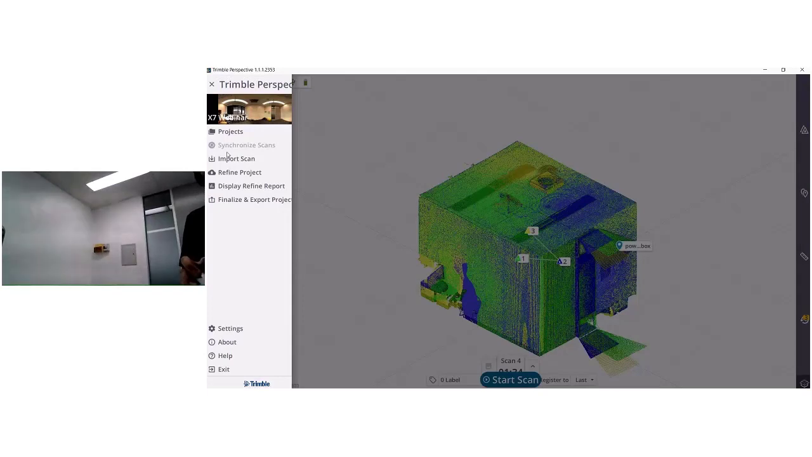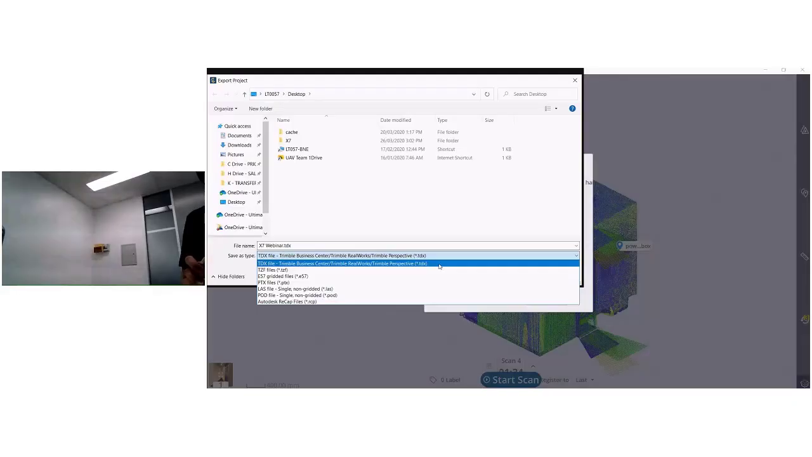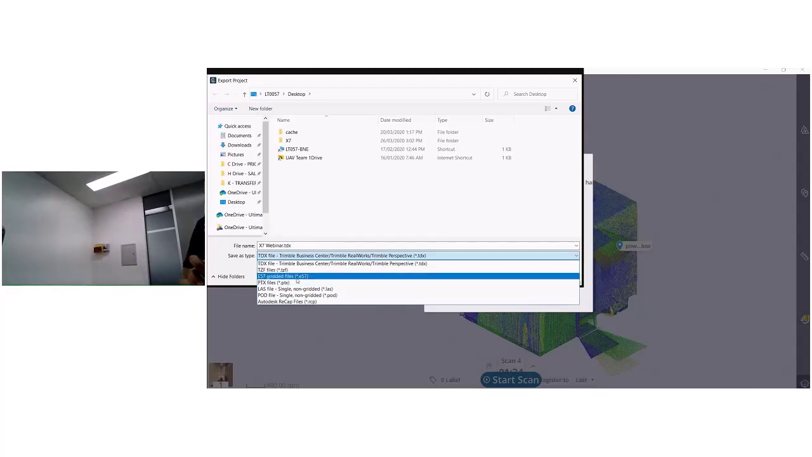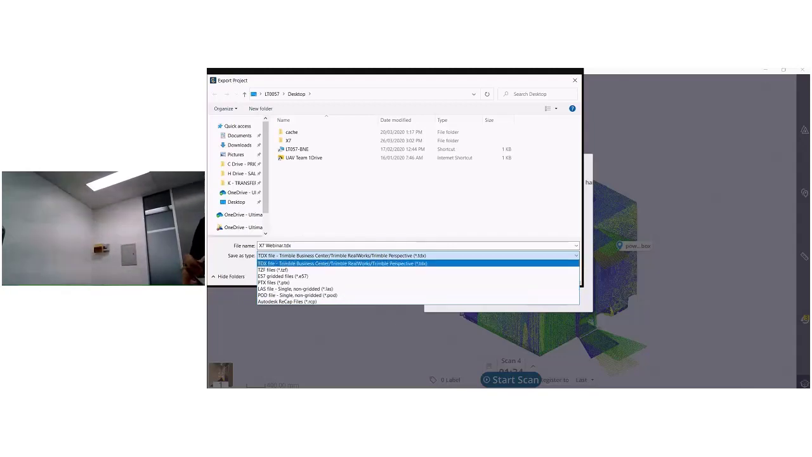And when I'm done, I can colorize the remaining stations and export that out. Pretty important to note, I think. We've got some Trimble formats that feed into Business Center or RealWorks. They will utilize those annotations and labels. But if we're not down a Trimble path, we've got E57 gridded or LAS or a number of other formats that will be registered and colorized. So pretty powerful straight out of the field tablet.